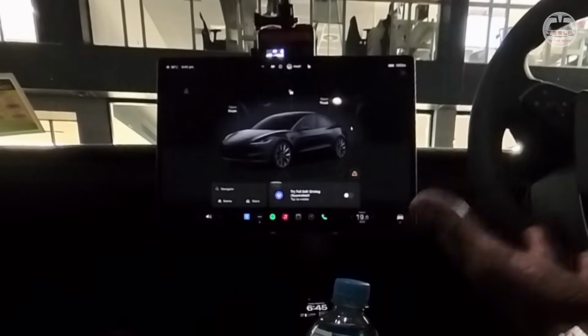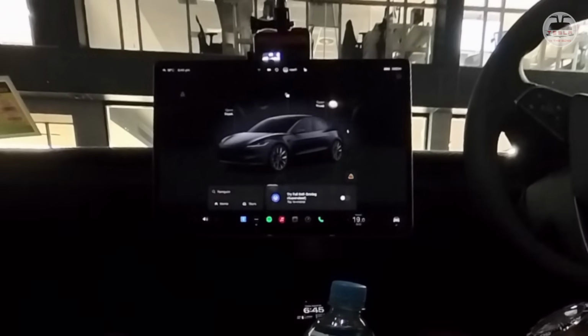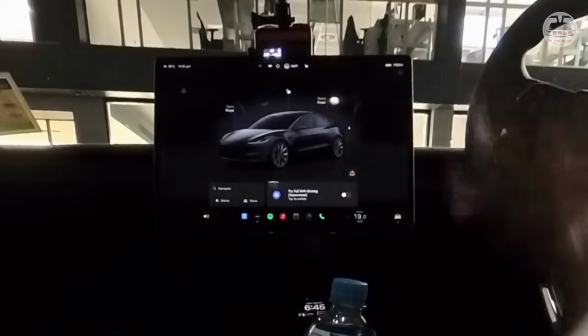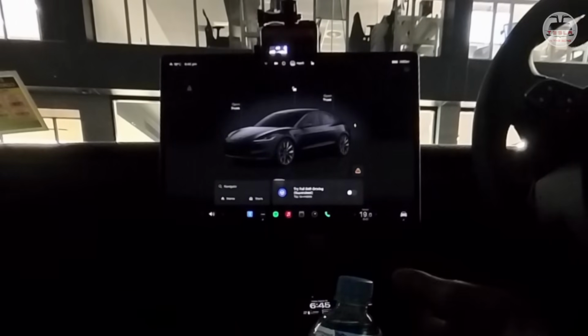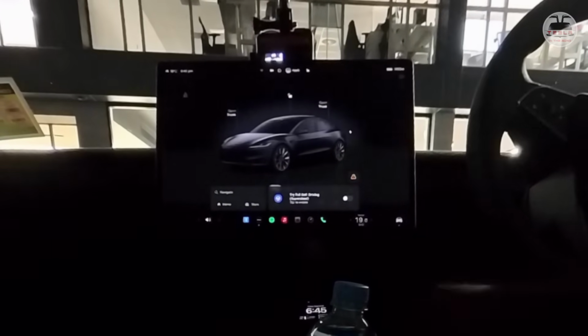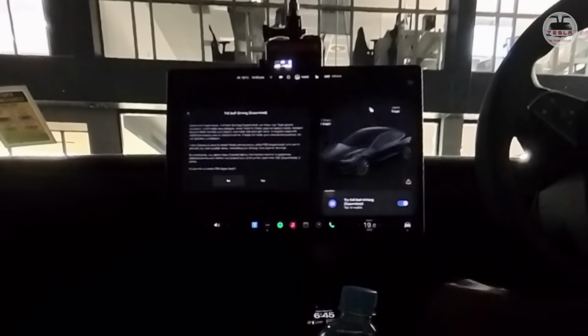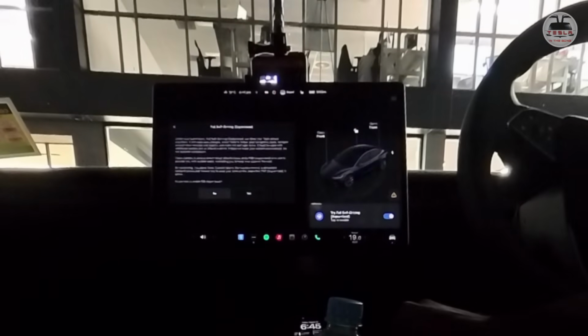Okay, two cameras recording. We're good to go. Let's do this. And the live stream is still going on as well, I believe. So here we are in Tesla Alexandria. It's my first tryst with full self-driving supervised. Let's tap to enable, and it says self-driving supervised is going to be enabled.